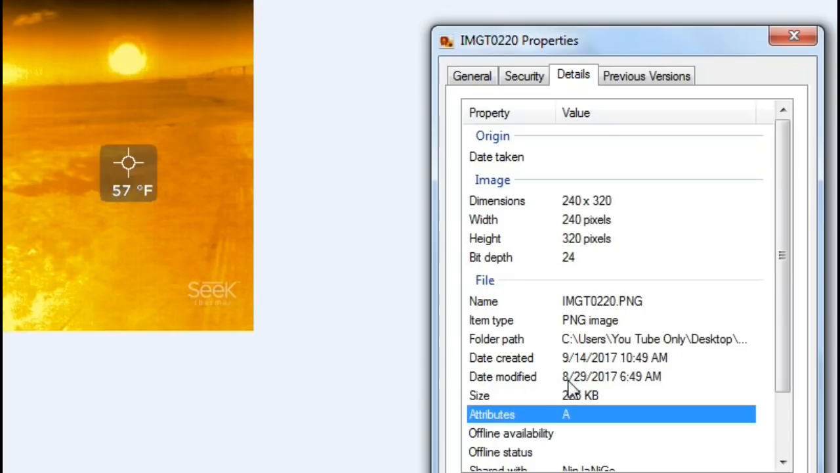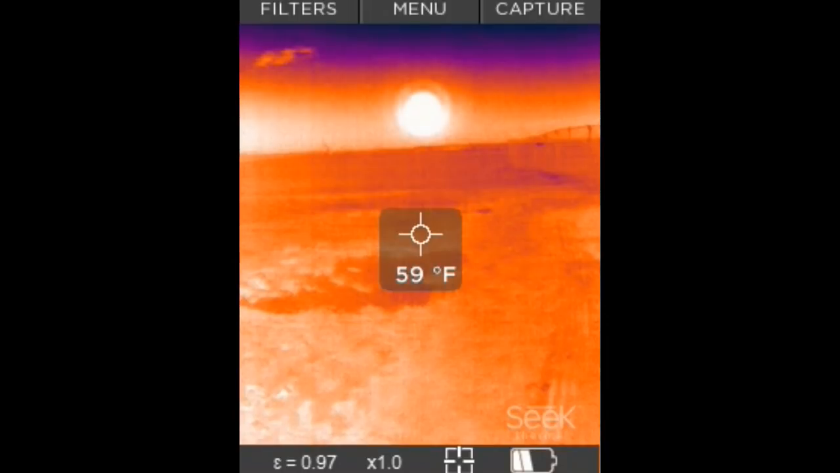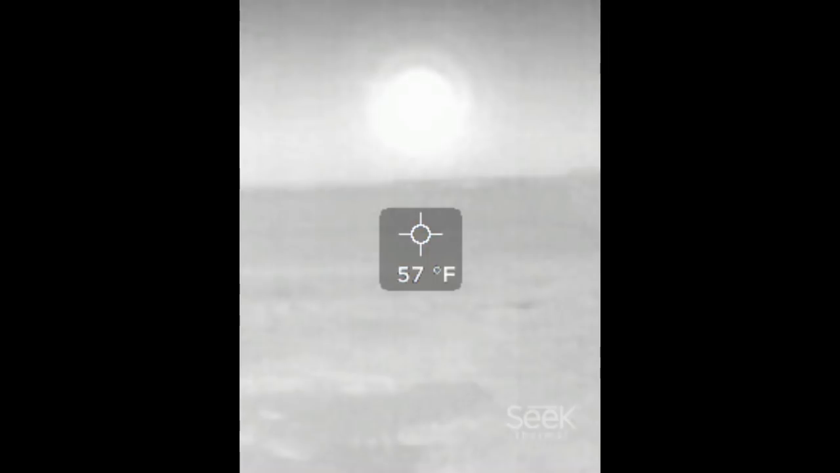Let's have a look at the details on this picture. It's the 29th of the 8th, 2017 at 6:49 in the morning. The ambient temperature, or the temperature where I'm pointing the thermal imaging device on the floor, is 57 degrees Fahrenheit, and you can clearly see around the outside there is something a little bit amiss here. Run it through different filters, you can clearly see that there's something in front of our sun. And it becomes more obvious as we go through the pictures.